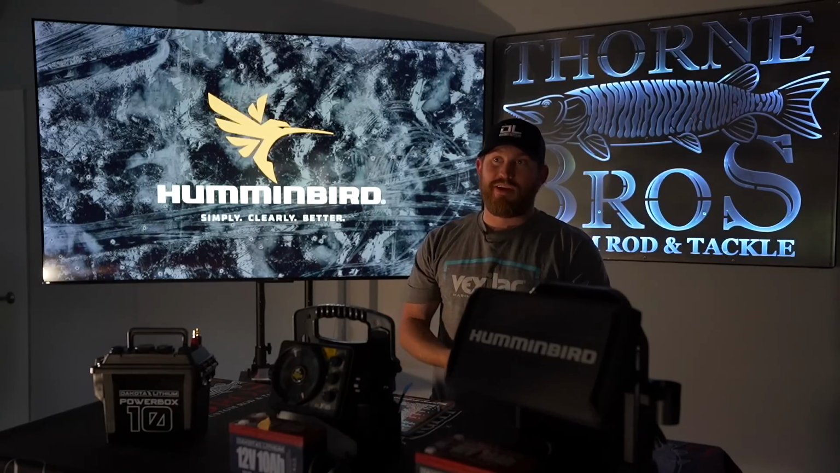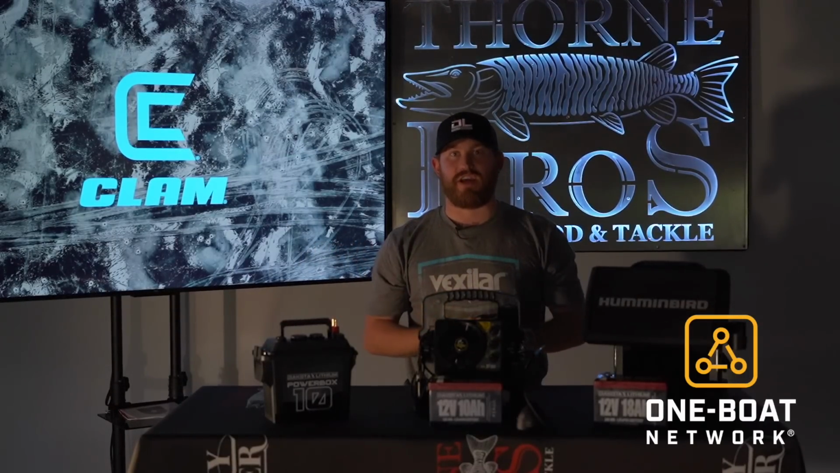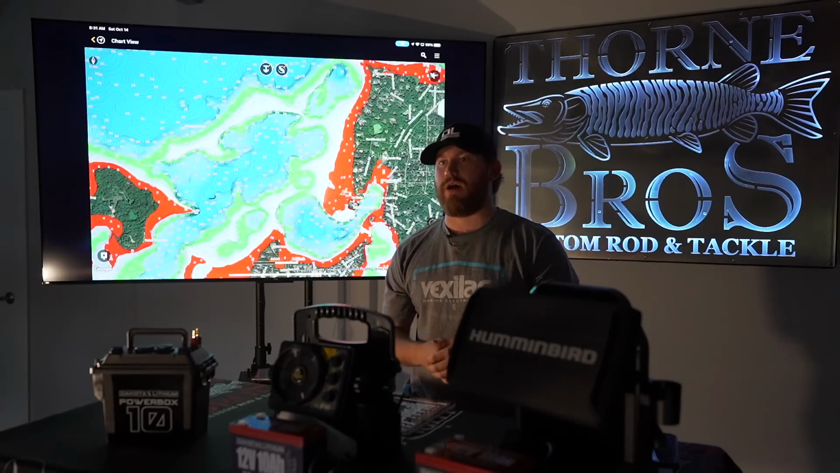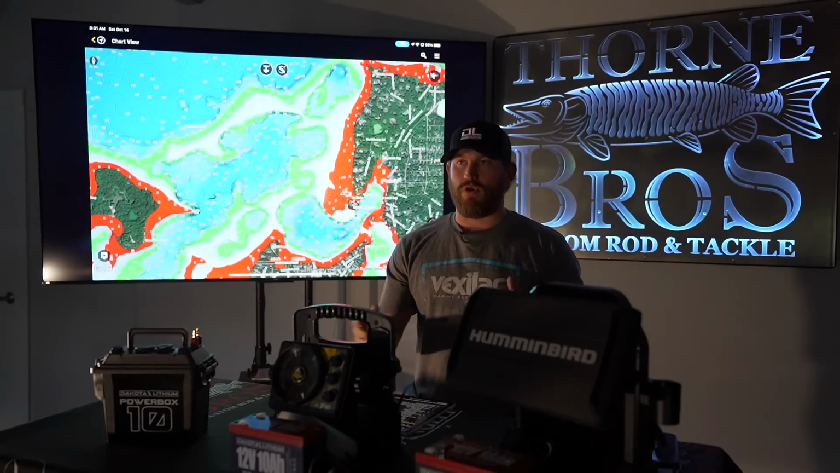First off, mapping and understanding mapping is a big thing. So what we oftentimes like to do off the water is use the Humminbird One Boat Network app on our phones. This is a big way that we collectively get together before we actually get on the ice to break down water and pinpoint areas that we want to hit first and do a little off the water homework, so that when we get to the lake, we have a game plan of how we want to break down the water before we even get there. It helps eliminate time and a lot of the guesswork.